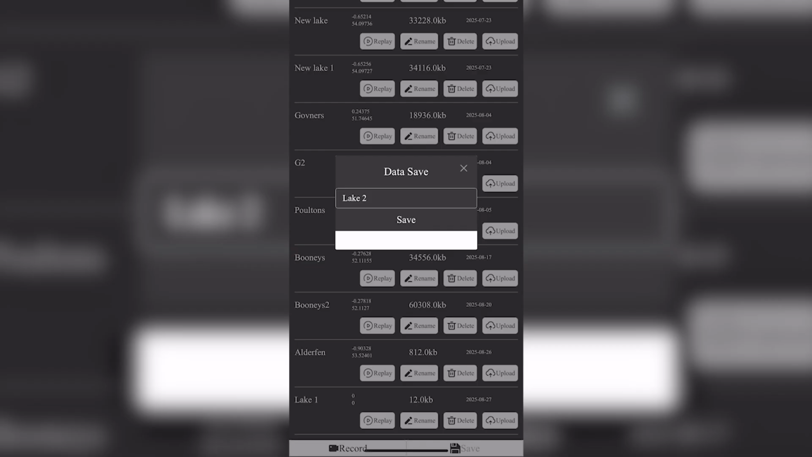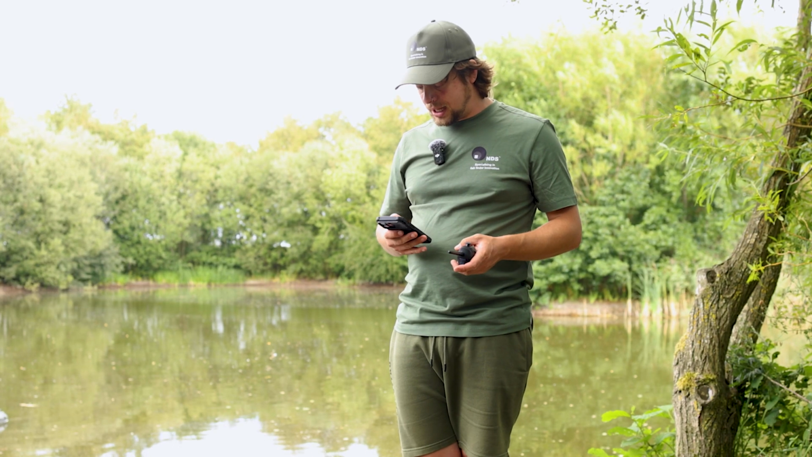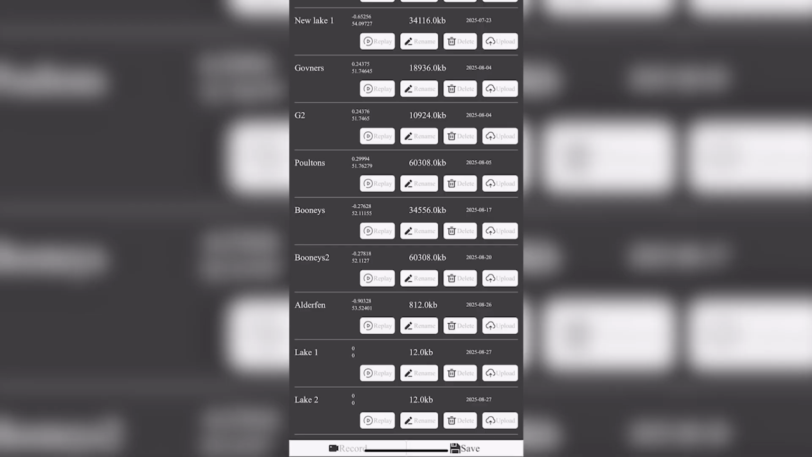So then you can map out all the features in front of you here, and then once you've done that, you simply click on that icon again and click save, and that will then save the data that you've got. So you've sent the boat out there, you found lots of spots that you like the look of, or areas that you at least like the look of, but you've not marked them when you've sent the boat out.